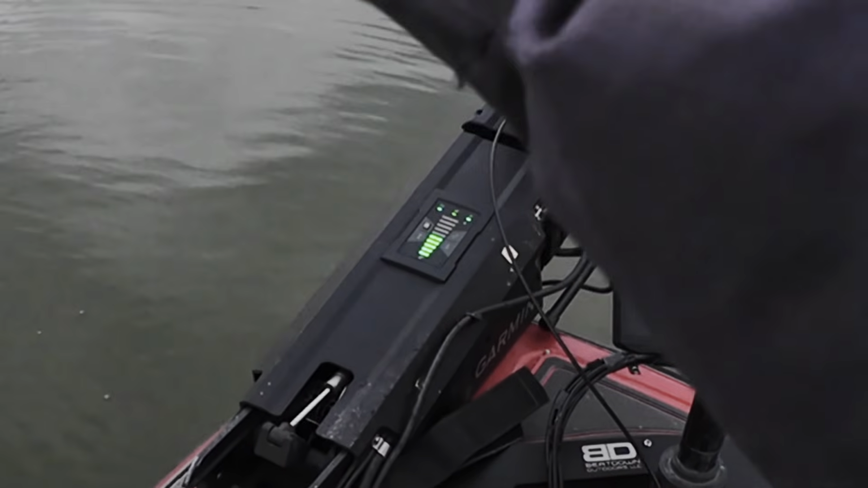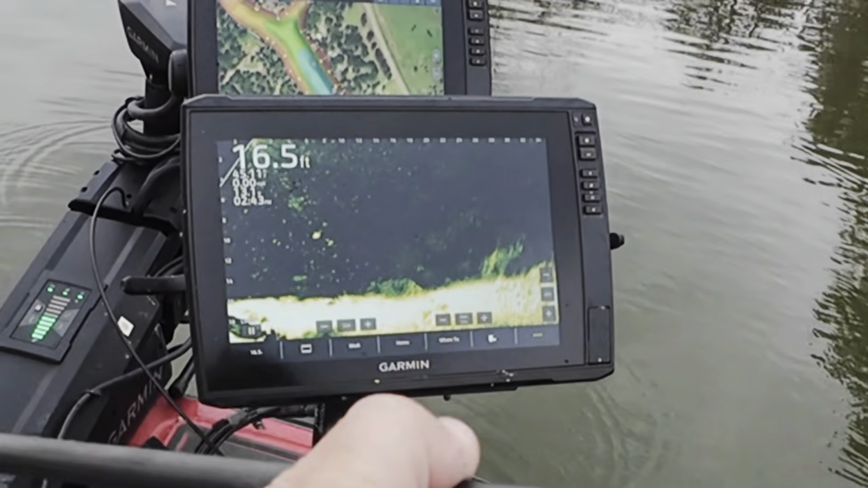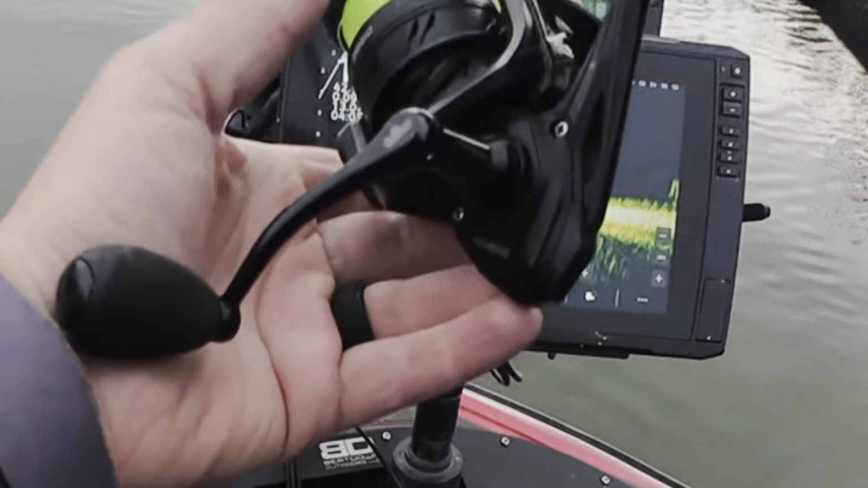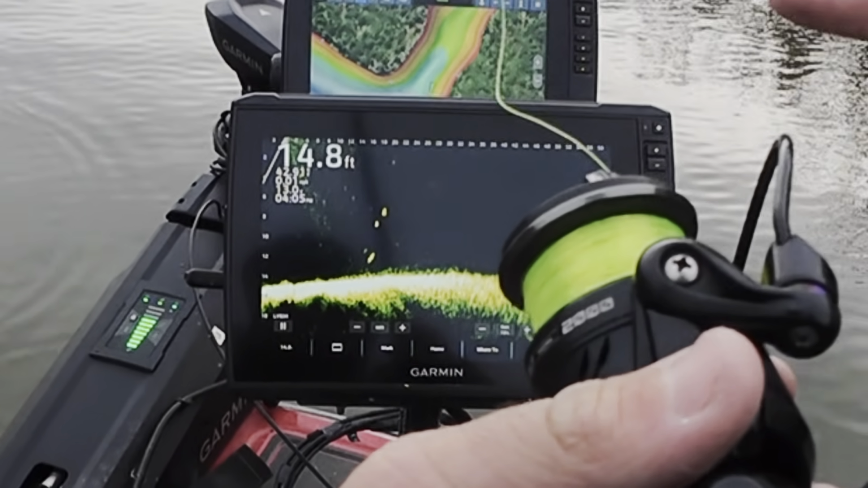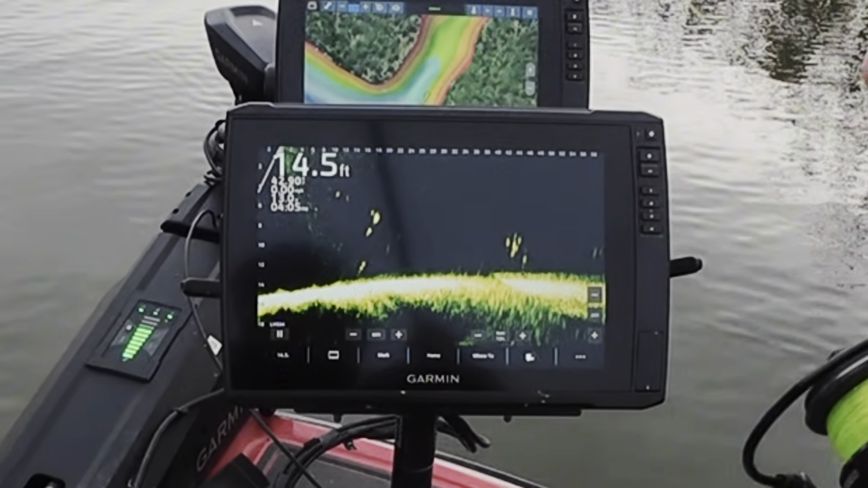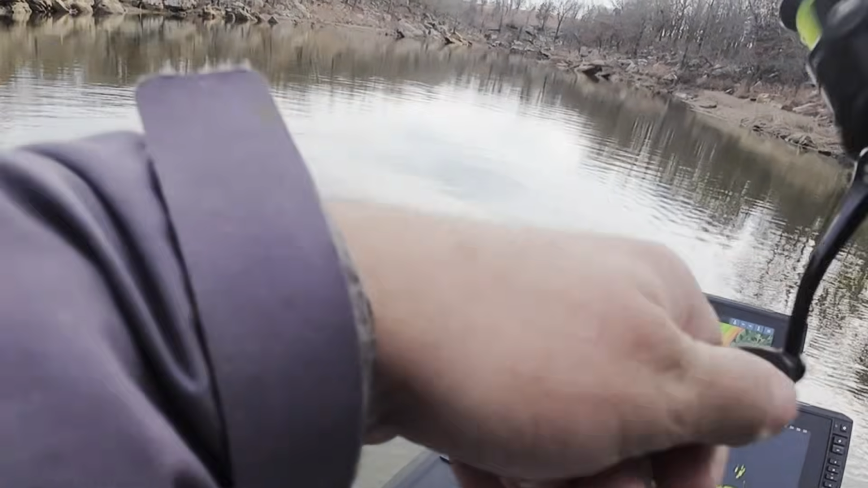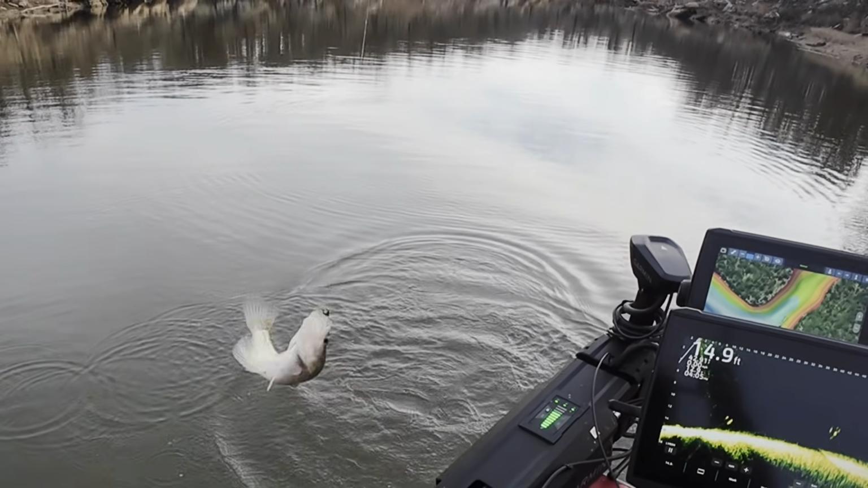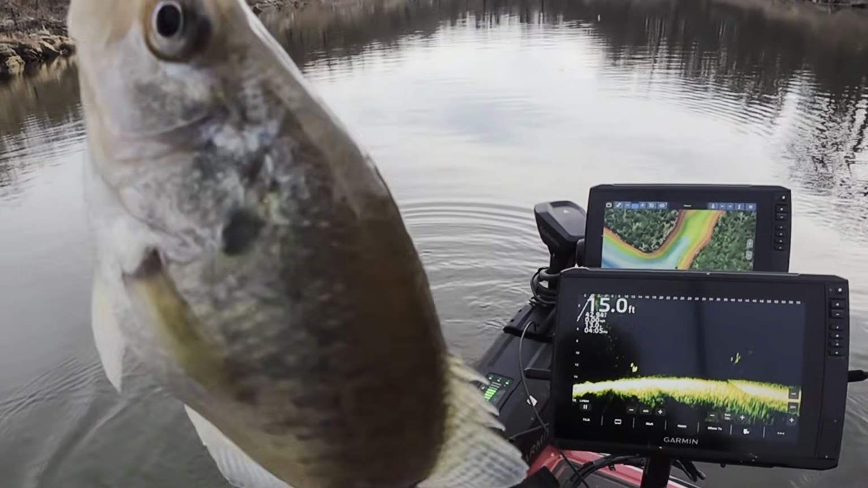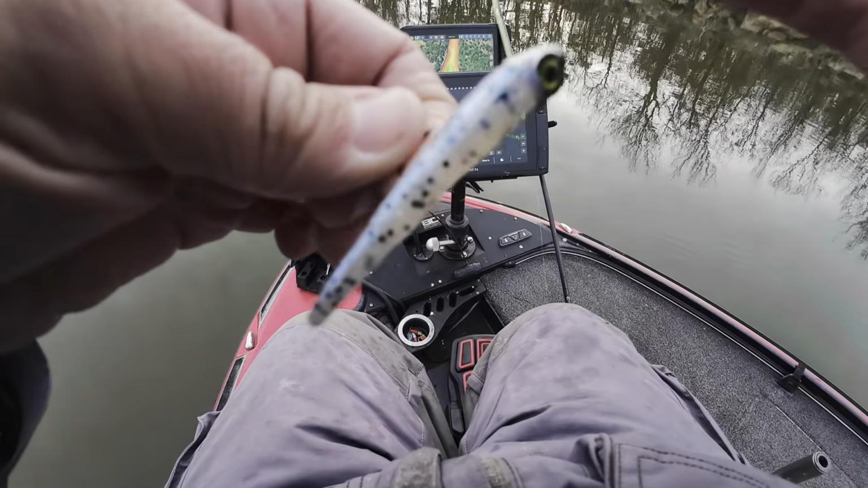They're cold. It says water temp's 45. It was 39 at the last lake. Fish on. Big old crappie out there suspended. Nice crappie.